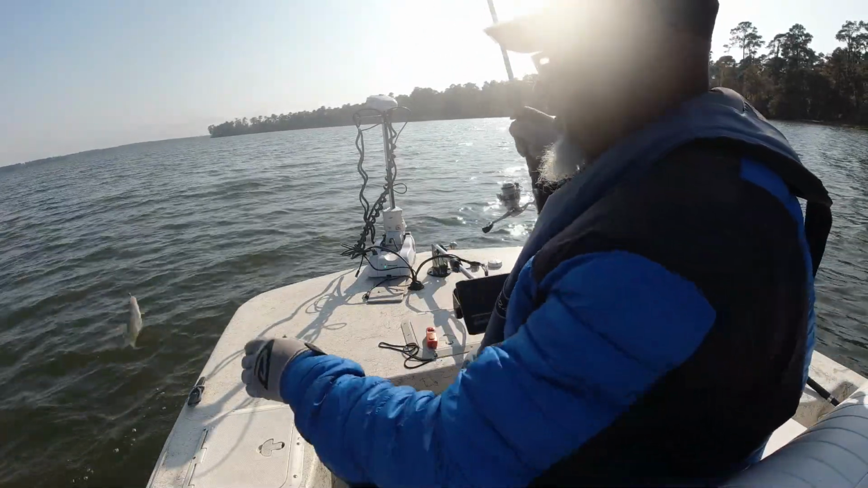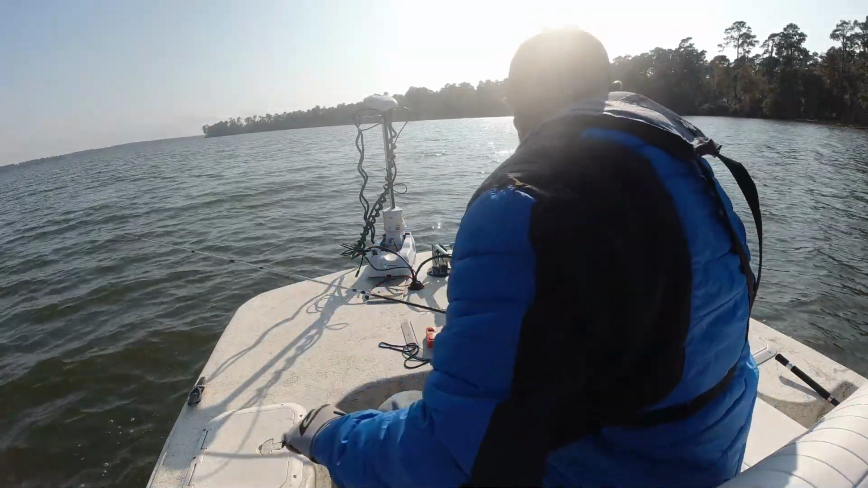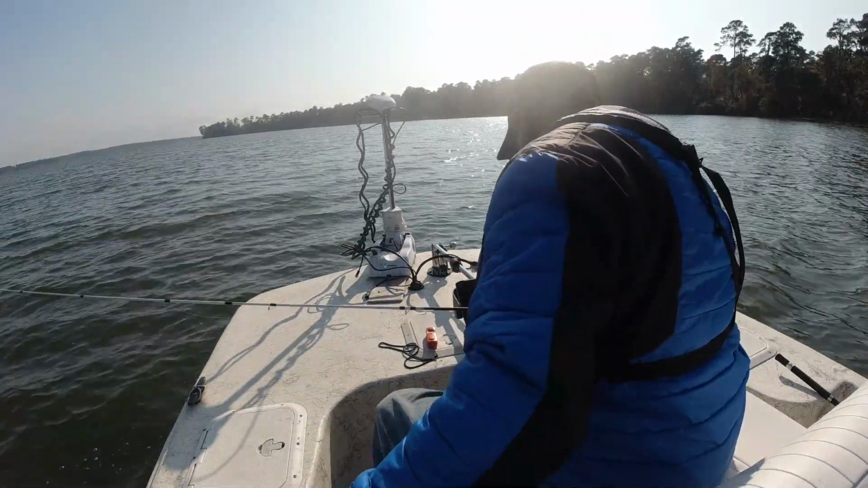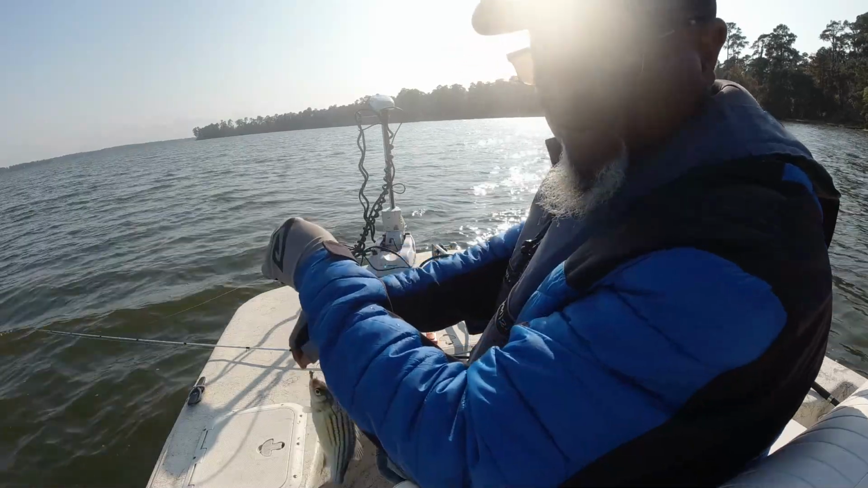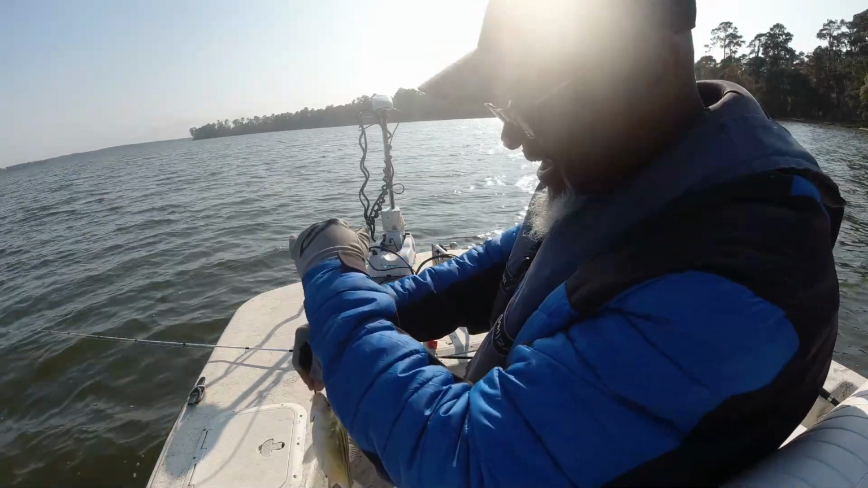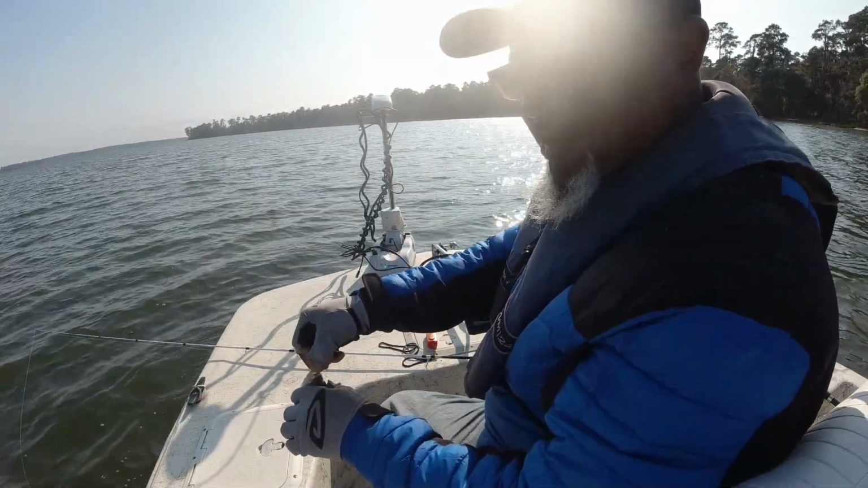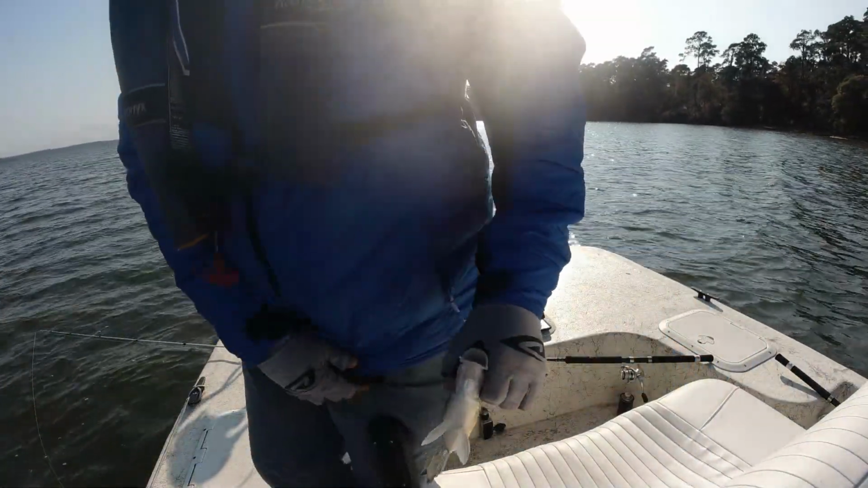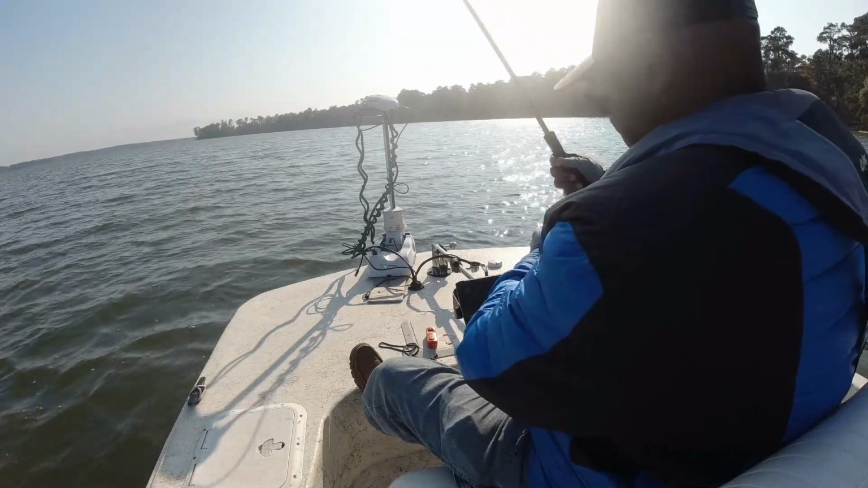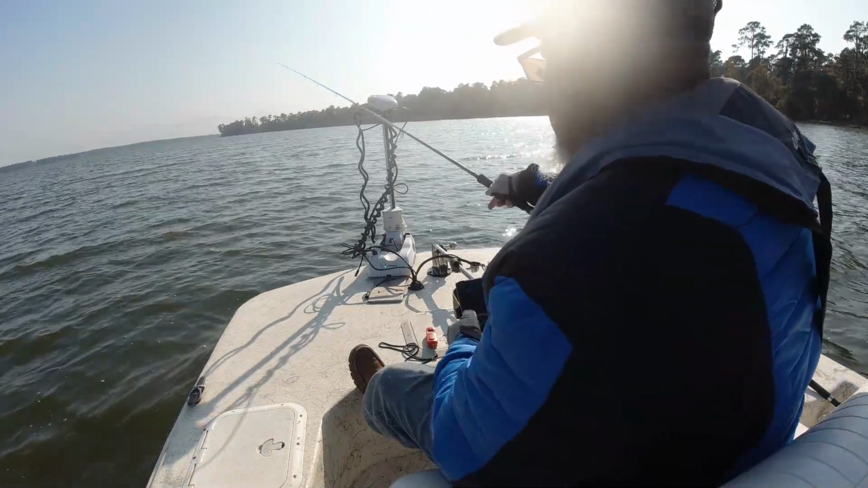Oh, I see it. That's another barfish that's going to the hide. Hey, I took 3 of them home the other day. Old fillets pretty daggone good. Yes, sir. That joker sitting down there looking like old crappie.